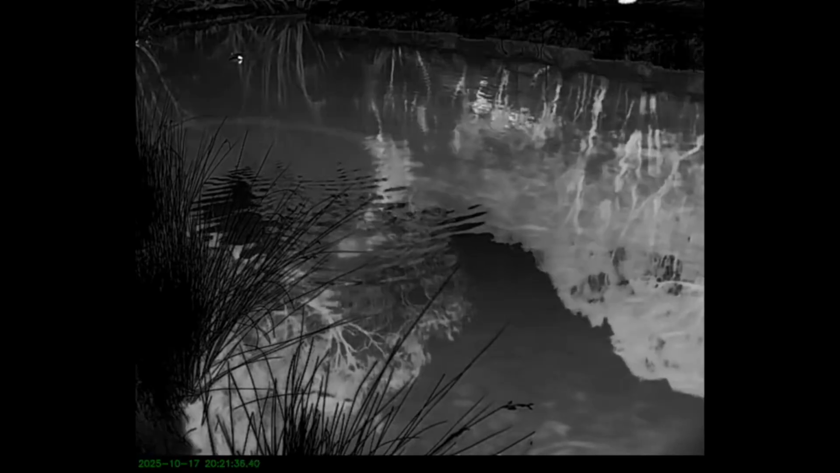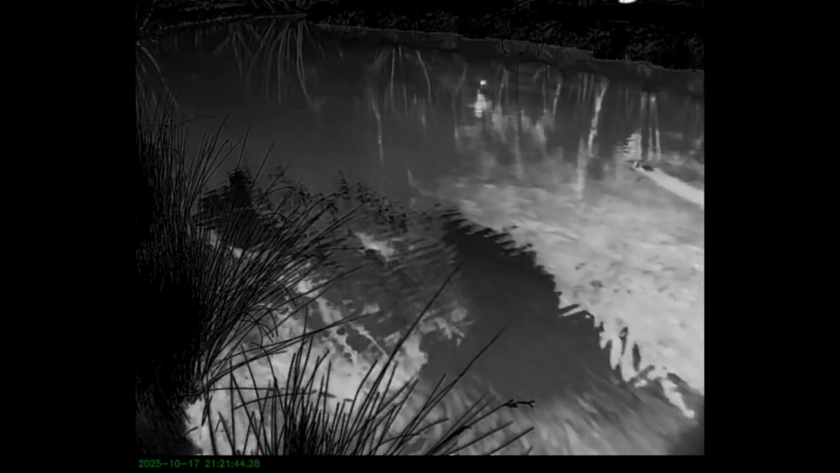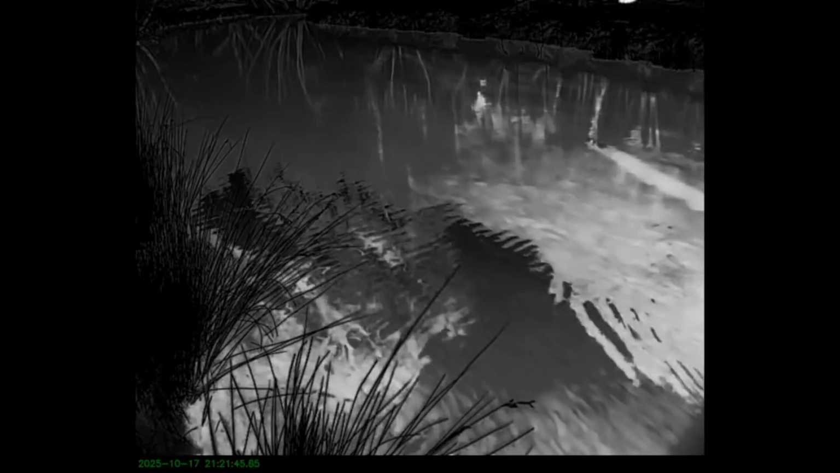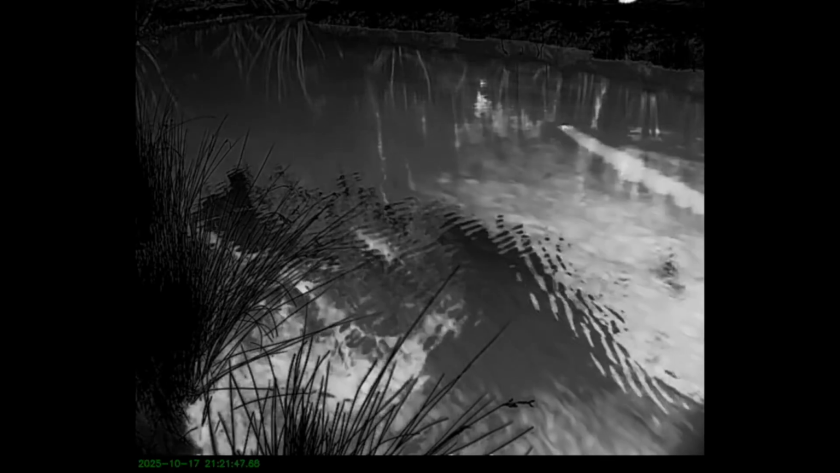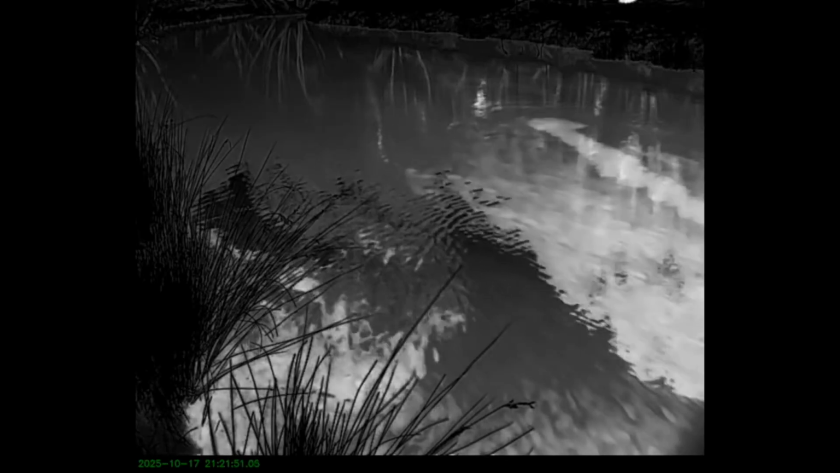So this is not the platypus heating up the water, it's rather the platypus mixing warmer lower layers of the water with the cooler upper layer of water. Here's another platypus coming downstream, and again a lovely thermal plume.